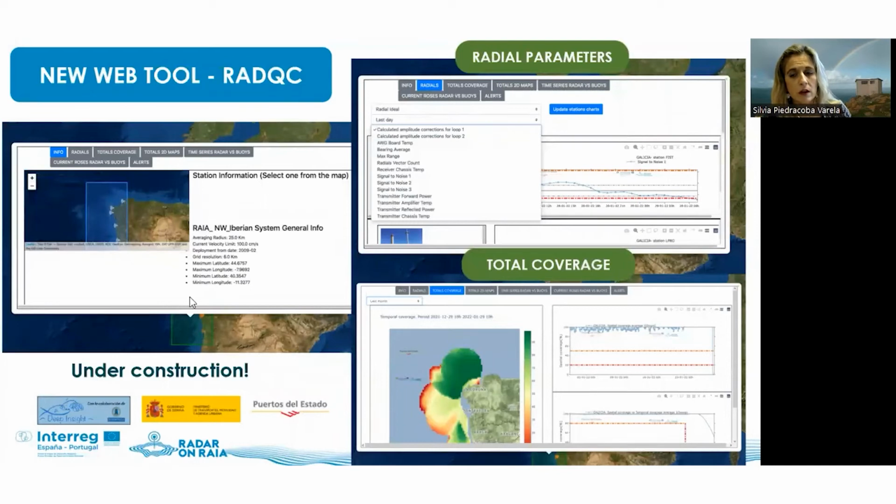Concerning the new tool, RADQC, the most important functionalities displayed in the web tabs from left to right are the following. Info gives access to an overview of the system and the stations that form it. Radials give access to information on the radial data of each of the stations that is part of the system, in this case 5 stations. Here we can see the temporal evolution of several radial parameters, considering their upper and lower thresholds. Total coverage gives access to some plots showing spatial and temporal coverage of the system.